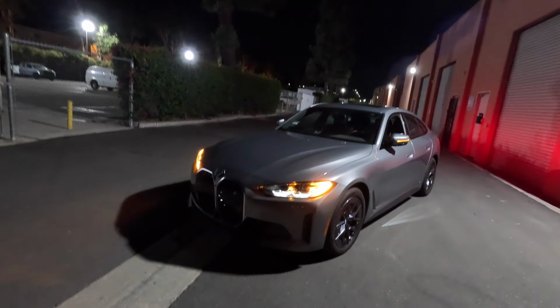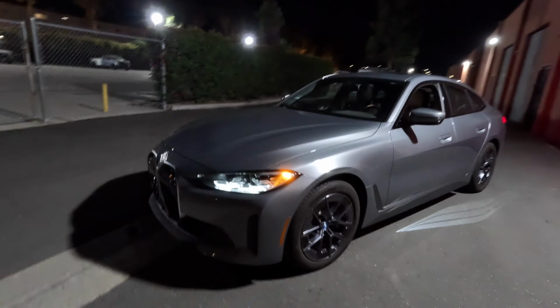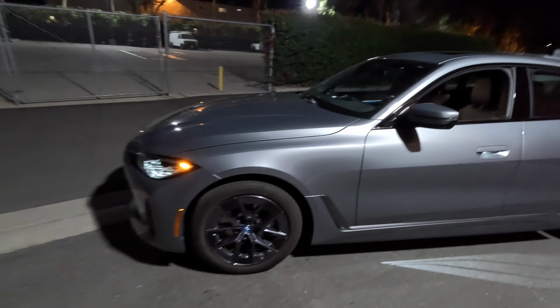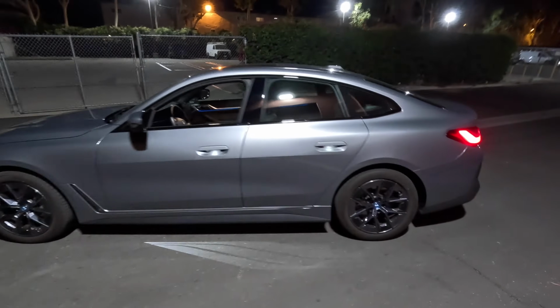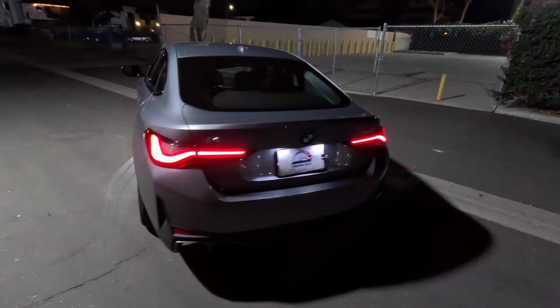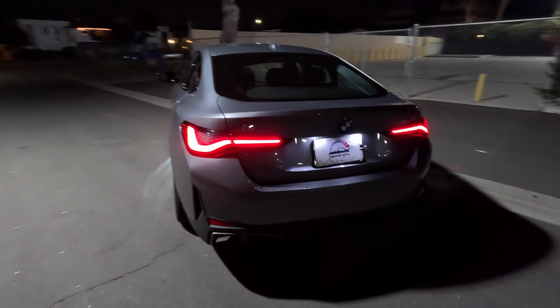I'm going to go ahead and unlock it. These are just the daytime running lights, and let's do a quick walk around. Now these are the gunmetal aero wheels, the base wheels that the BMW has. They actually look better in person than in an online configurator. Now let's look at the tail light and the headlights. I think this car is gorgeous from the rear. This is what it looks like.